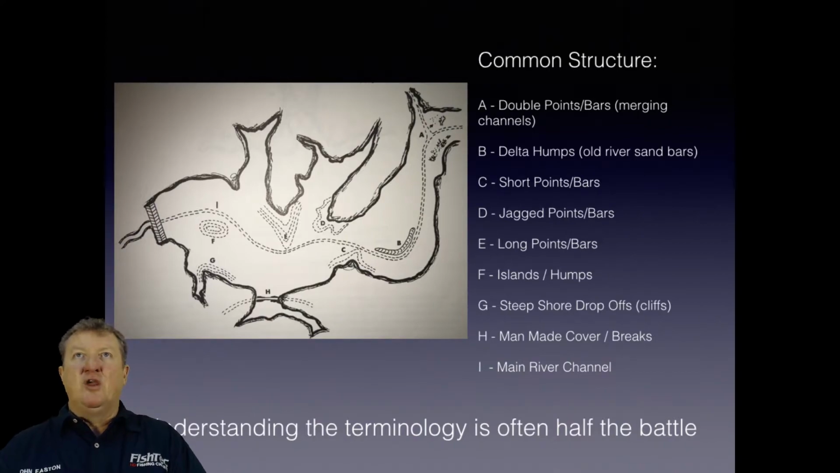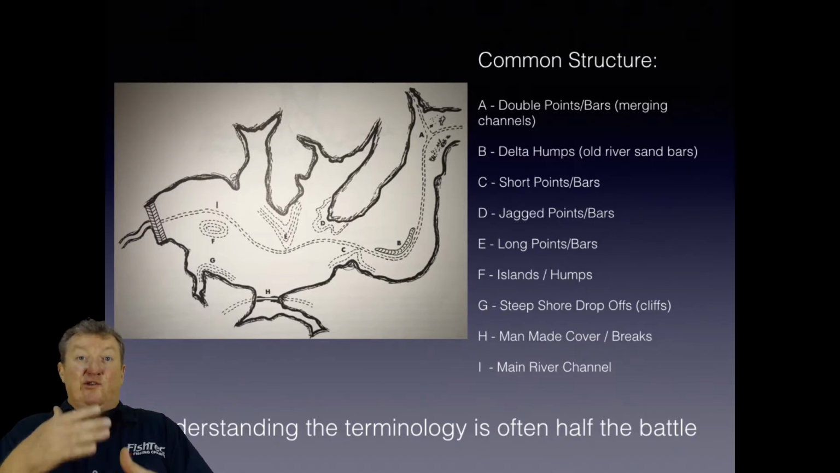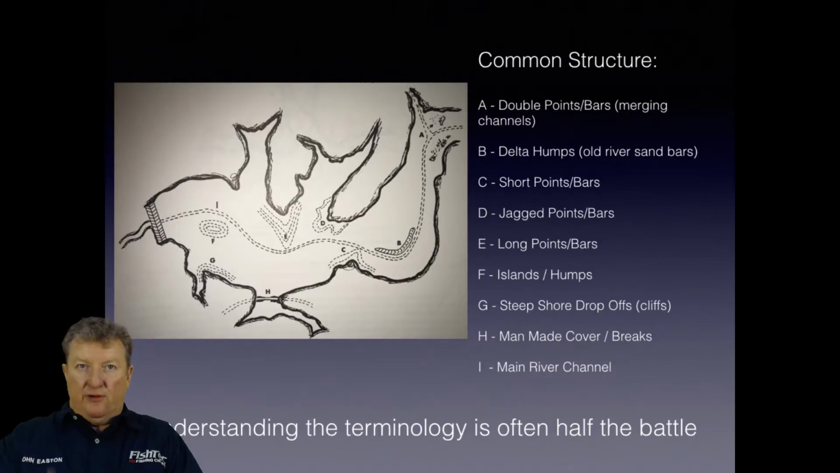C, you've got short points or bars, which means it's quite a steep, short distance out to the main channel. These are normally quite cliffy-looking, but it is a point. It's not just like a cliff face. There is a little bit of a point to it.